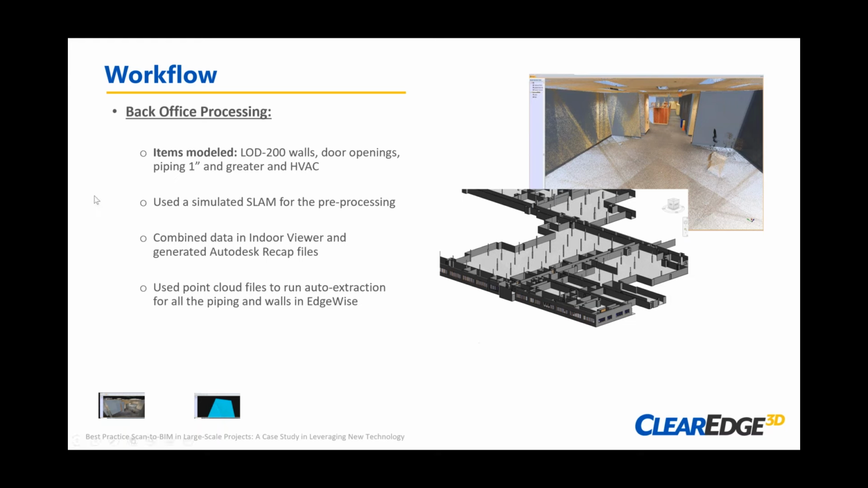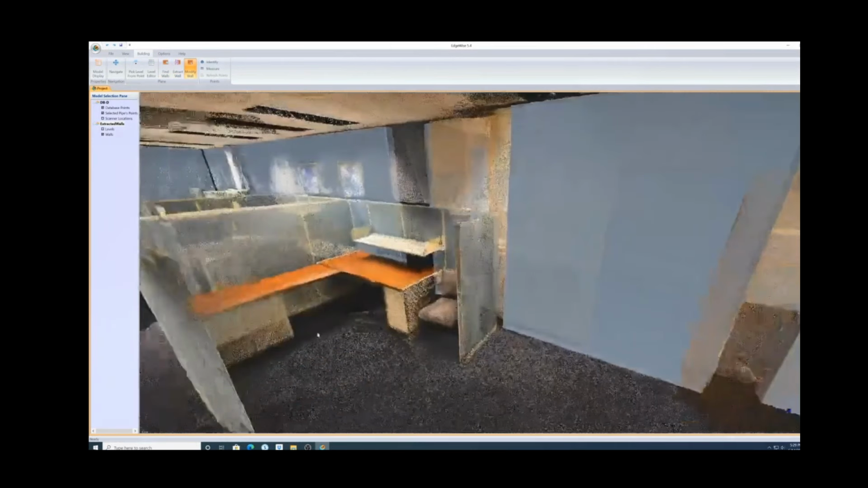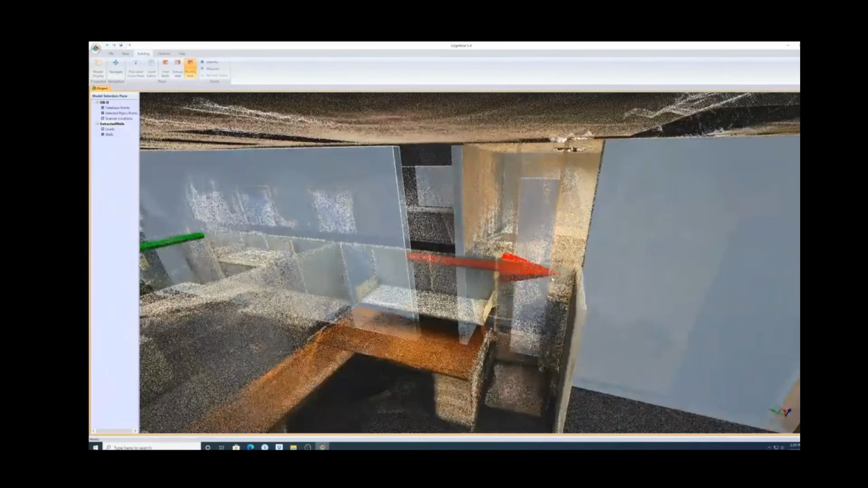Now, once that auto extraction piece, which we also use for the piping, is complete, we do some cleanup with the walls, and I've got some videos here at the bottom. You can see a few things, like a door that was open and a couple of scans was picked up as a wall, and just some connections that need to be made. We're filling in some of these areas here.